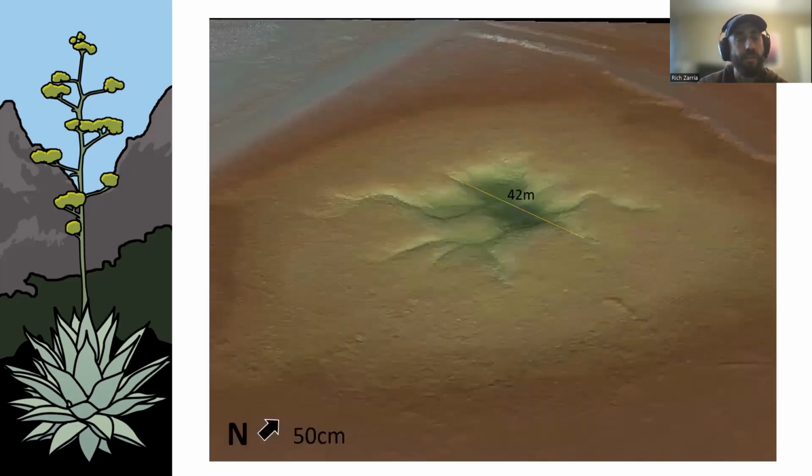Here's the picture from the cover of the presentation. This is that Kentucky sink down in South Austin. It's 42 meters wide, and you can see how all the different infeeders are still intact.